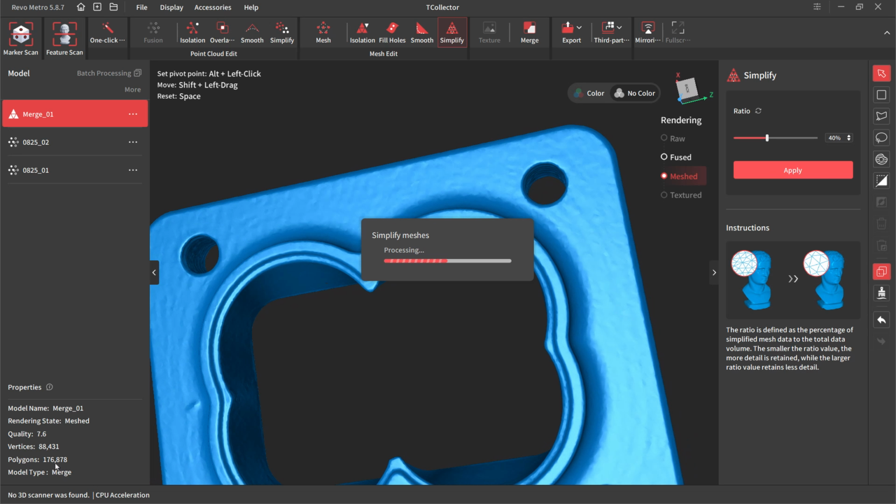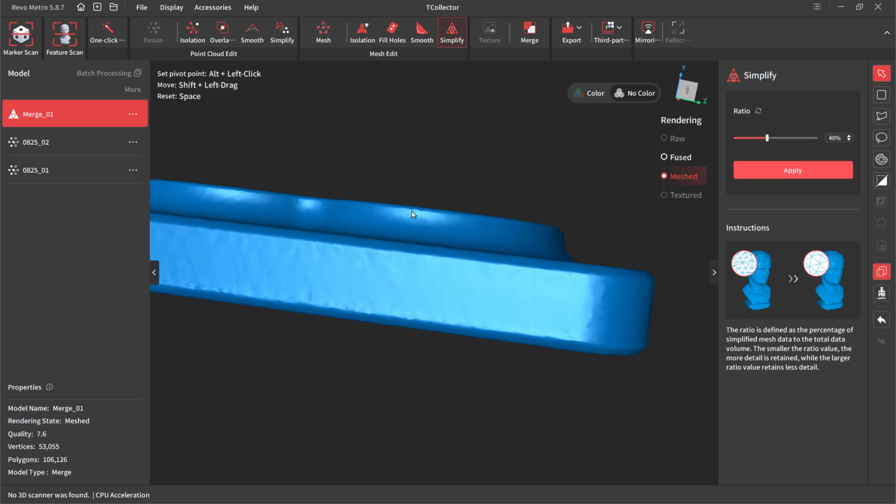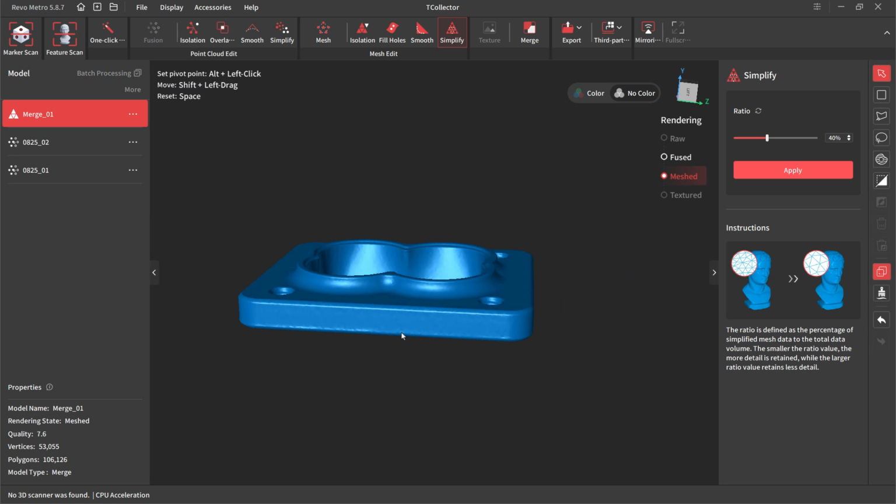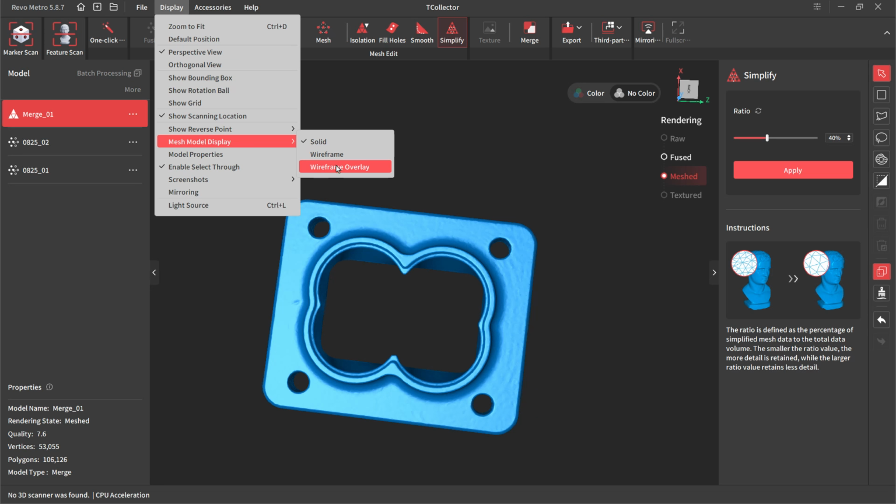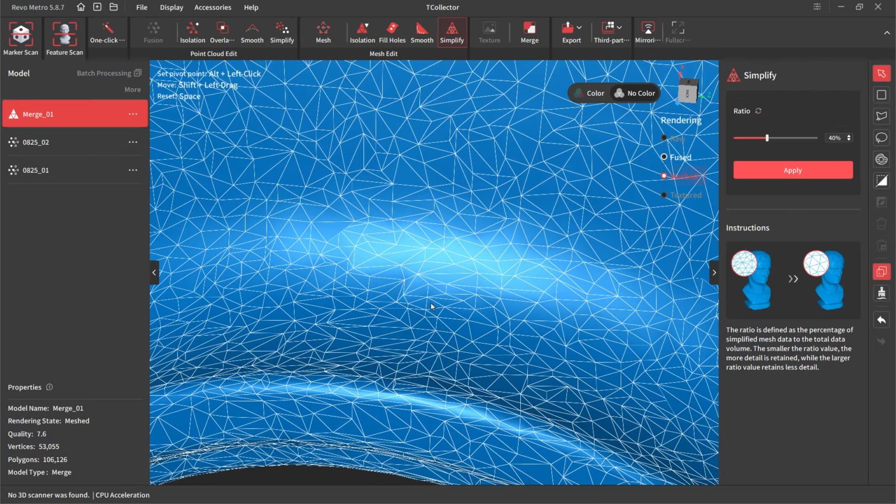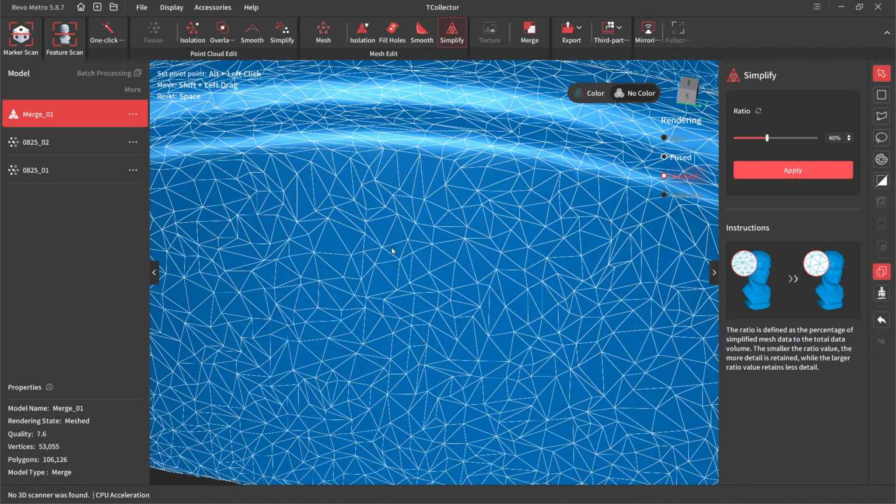So right now we're at 100,000 polygons, down from 1.1 million. And so this probably has more than enough detail for us. And if we bring the display back, do the wireframe overlay, you can see the triangle size is quite a bit larger. And then it's just a bit denser in these corners.